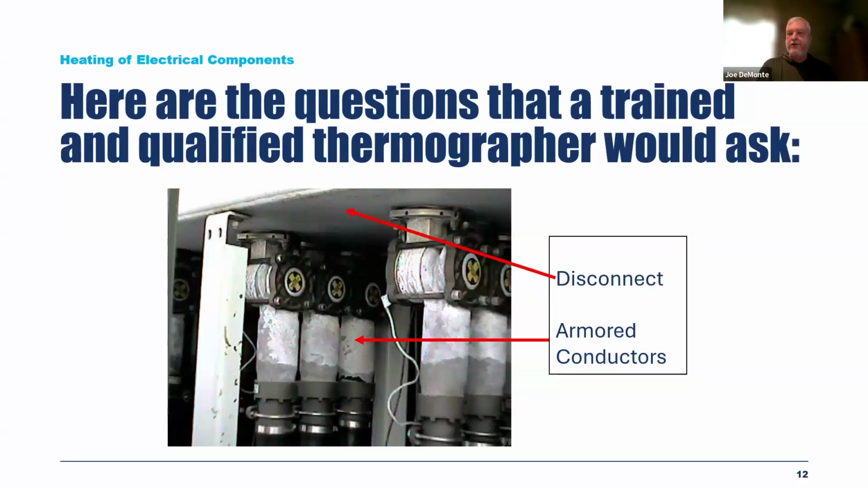To find this issue at its infancy, before the building was even occupied, really saved the customer quite a bit, a lot of headache. What additional measurements did I have to take?